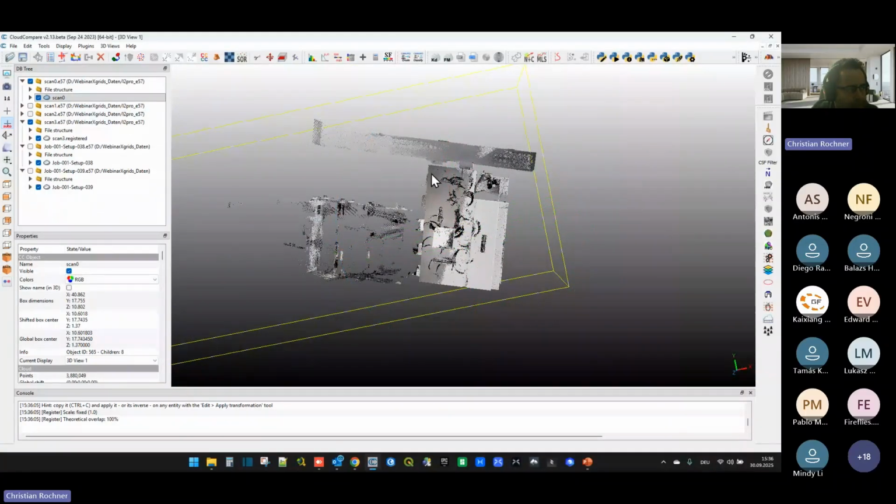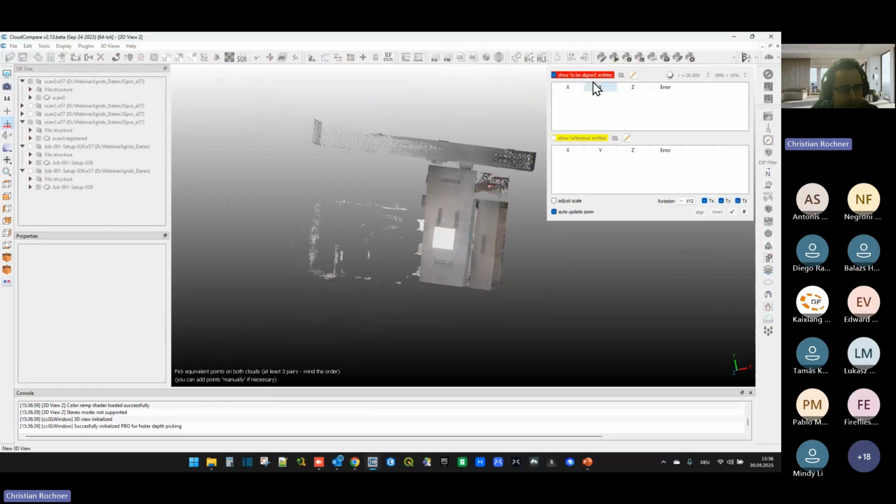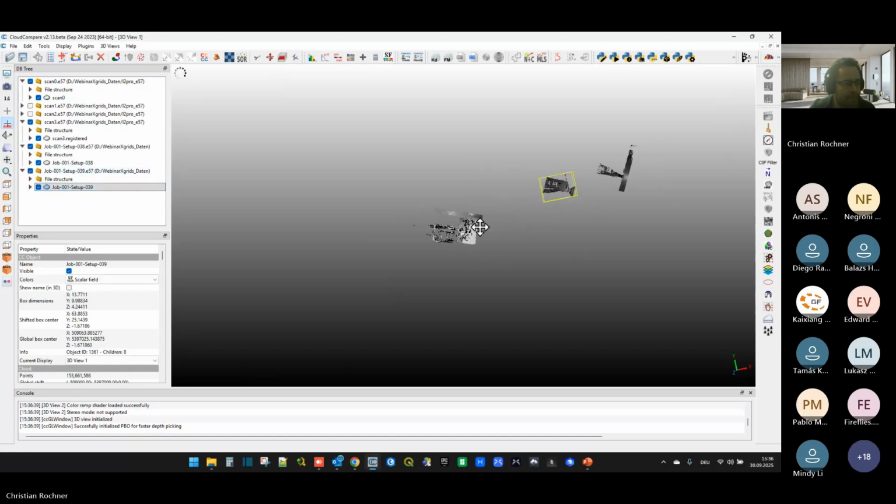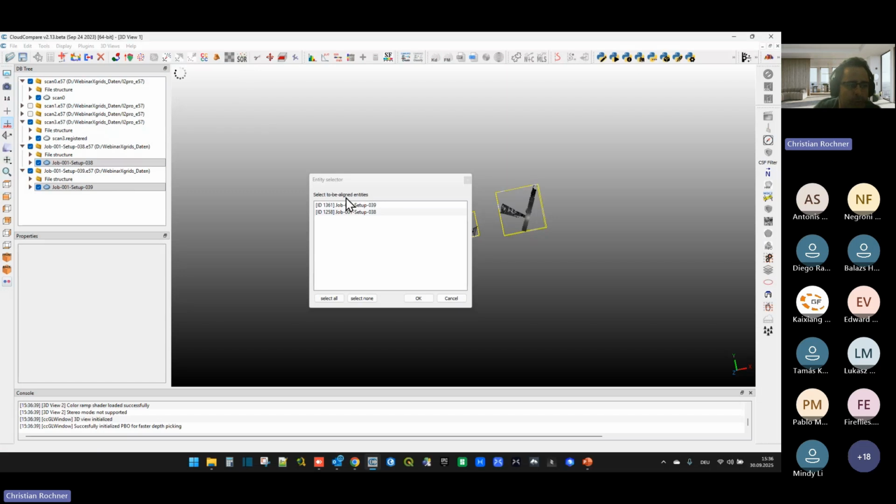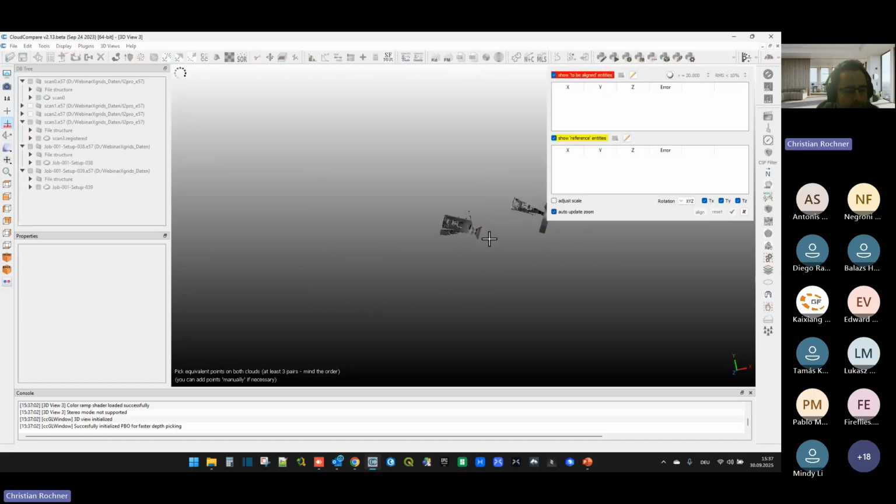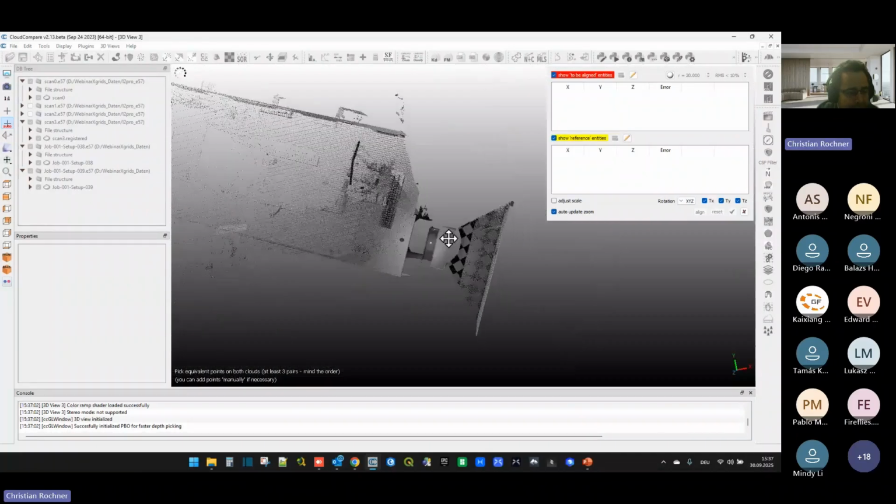Just to give you another idea, the other option would be to use the align point pair picking tool. So here you can, sorry, I need to select 2 point clouds. Let me, for example, take these two here. So registration and align point pairs. And now I can say which one I want to align. For example, this one. And now I can pick points, mutual points in both point clouds. Maybe I will just do it as an example here.